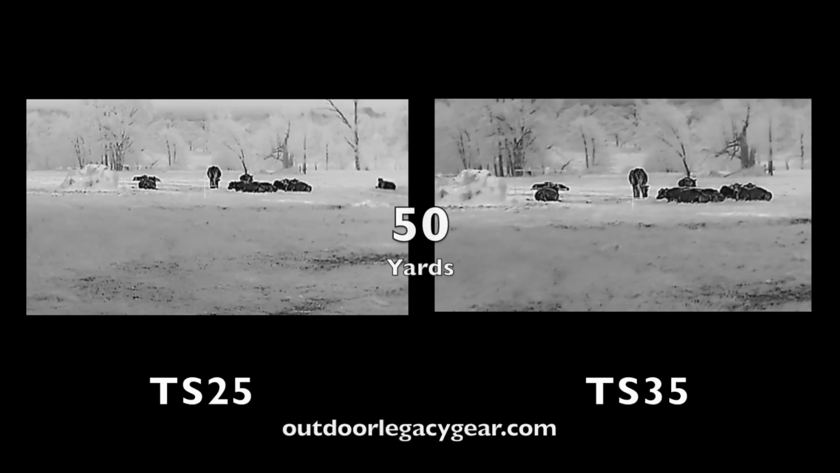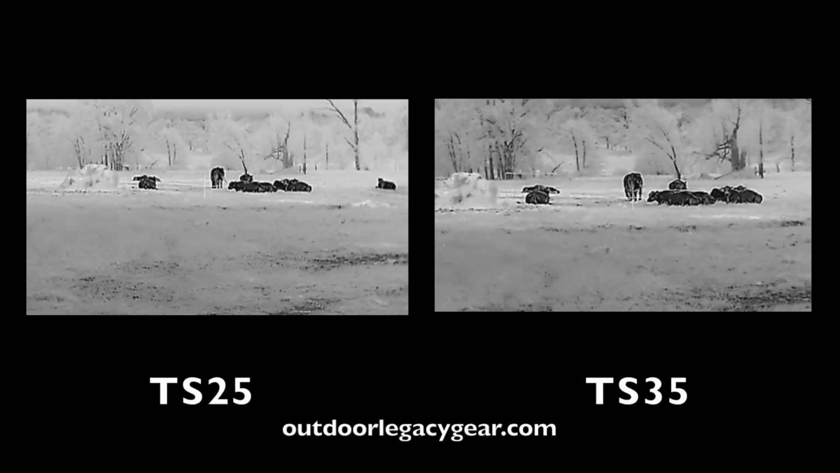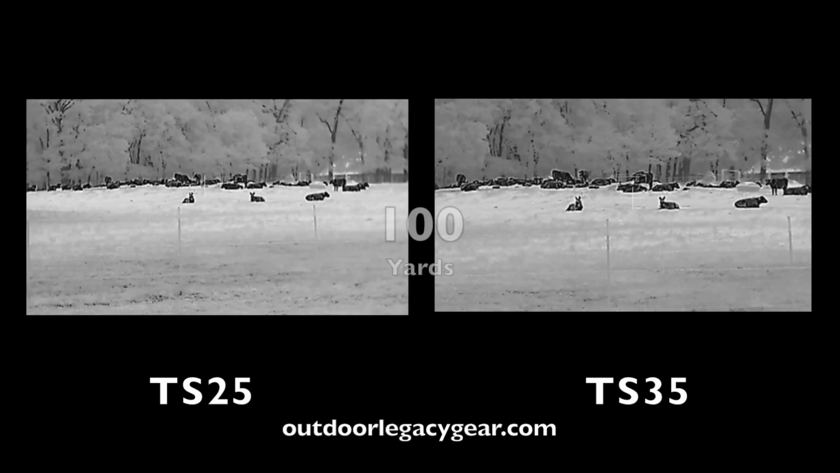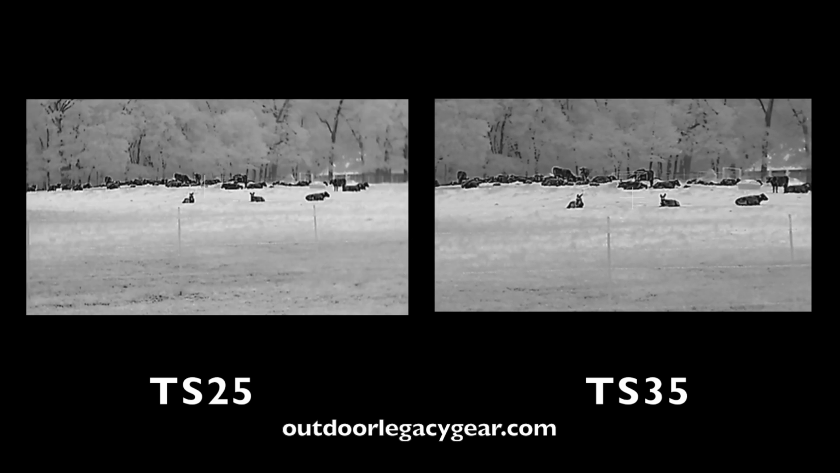So the specs, and then we're going to do the walk around. I'm going to tell you the common specifications between the scopes first, and then I'll move into the differences. The common specs are: both of them are 384 by 288 thermal resolution. Both are 17 microns, with 8 times digital zoom and picture-in-picture display. They both have 4 different color modes.